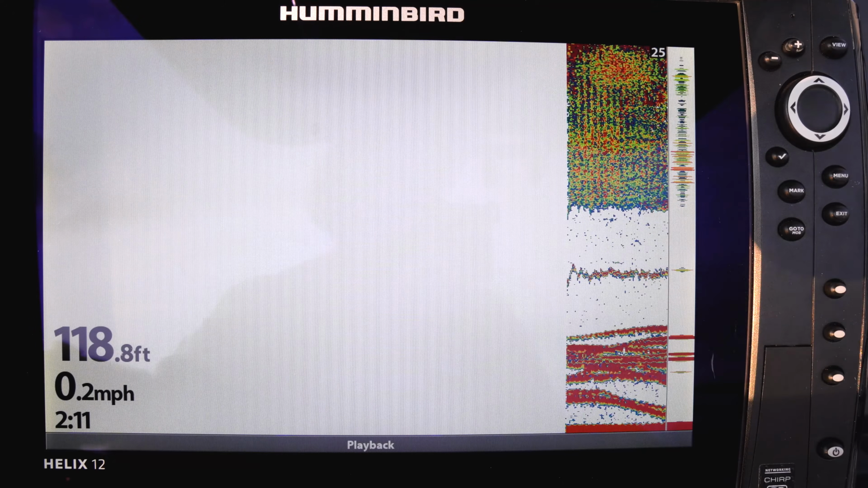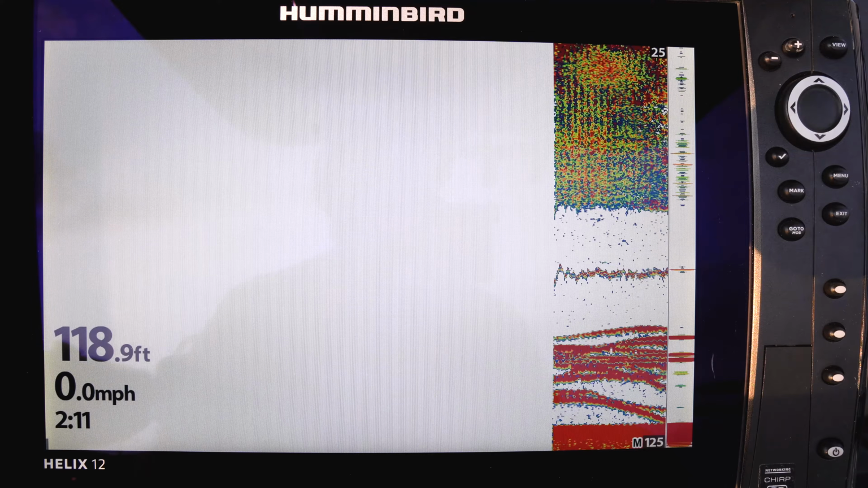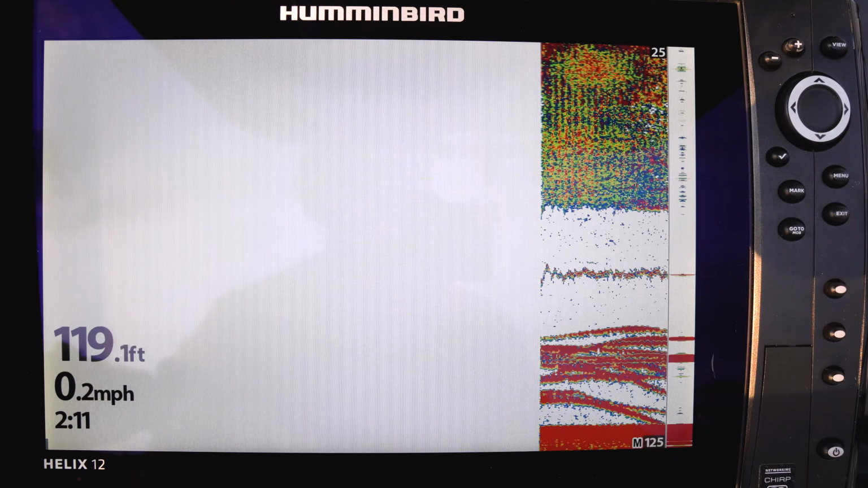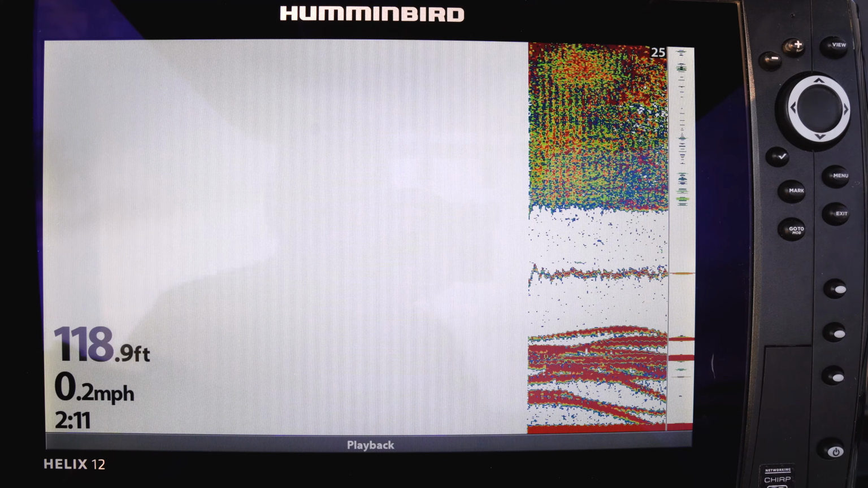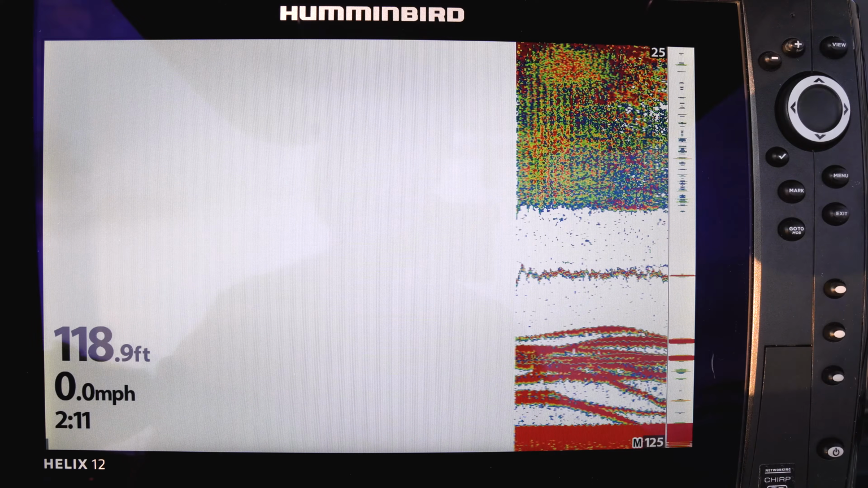As I said before, one of the most important things when you are fishing for lake trout is setting up your depth sounder correctly. If you don't have your depth sounder set up correctly, then you're not going to be able to see the fish running at your lure, and you're not going to be able to see your lure down there. Therefore, you are not going to catch many fish.